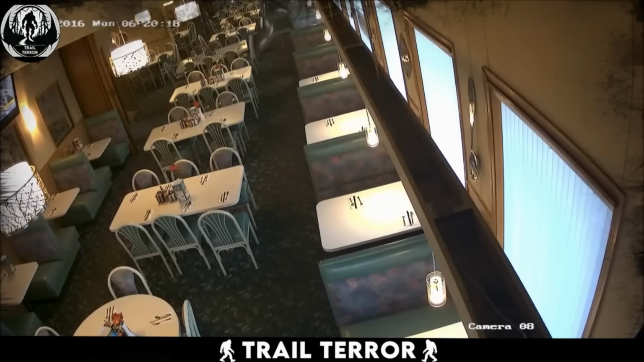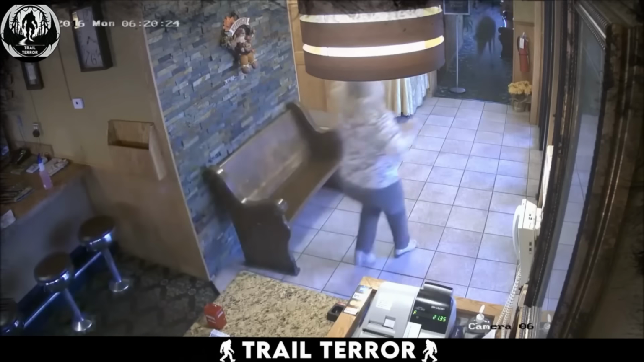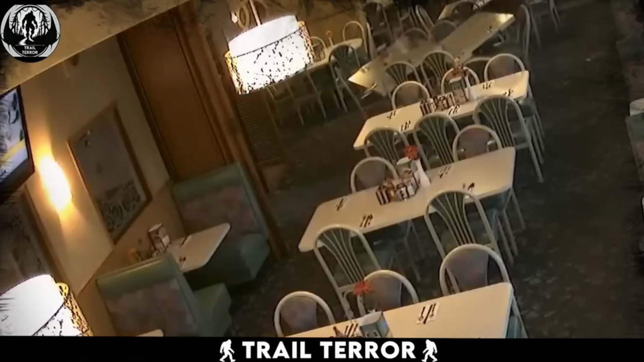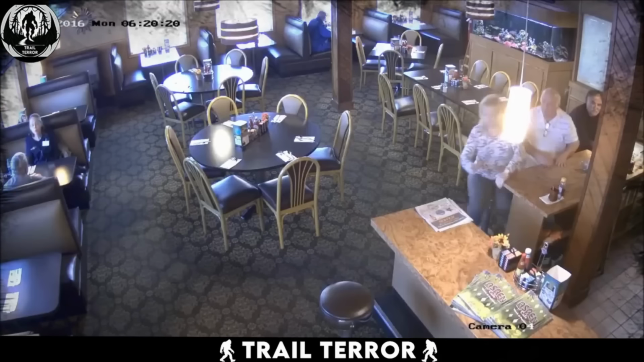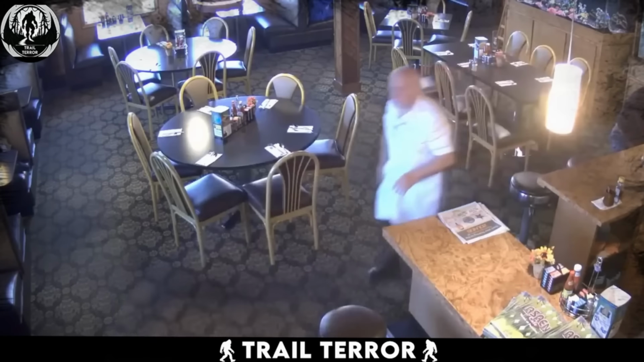In this video, we're shown a series of clips from various surveillance cameras inside a restaurant, each capturing an extraordinary and chaotic event. A deer, an unexpected visitor, has somehow found its way into the restaurant, leading to a frenzy of activity. As the deer moves through the establishment, its confusion and fear are palpable, causing it to dash frantically from one room to another.